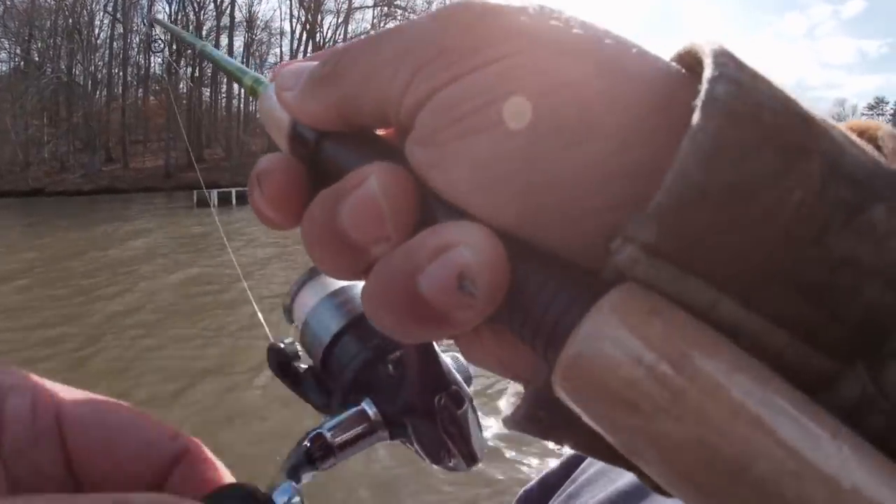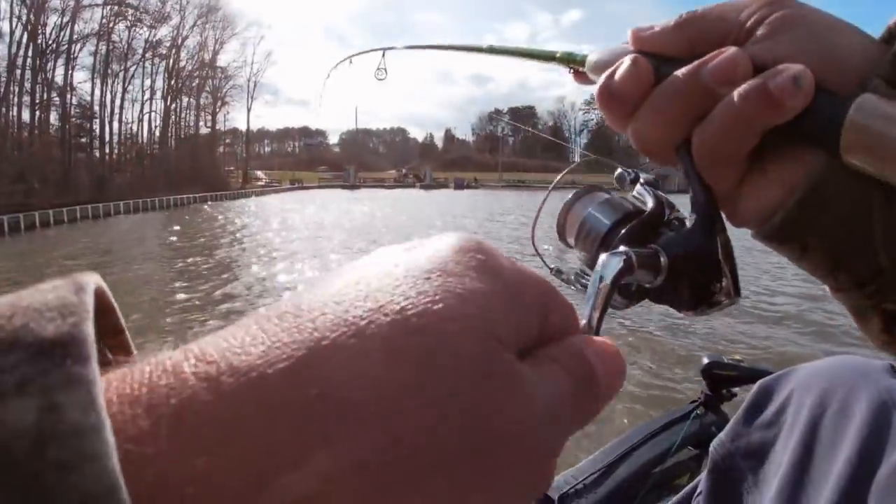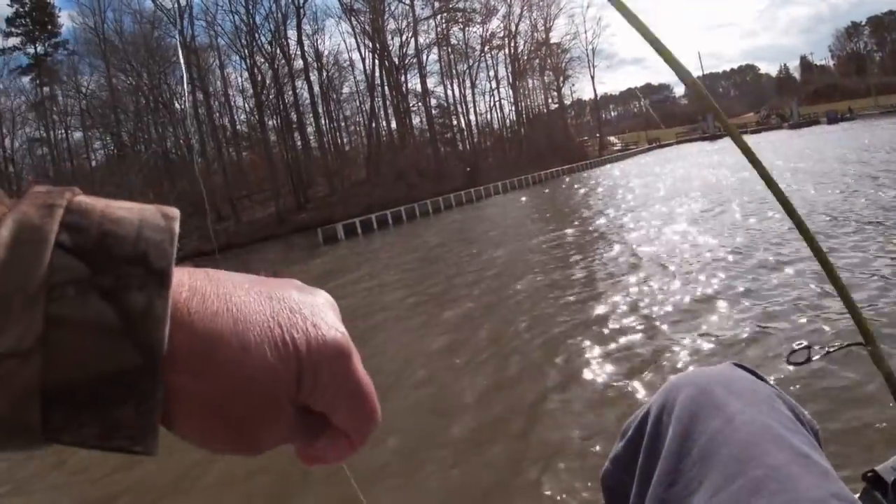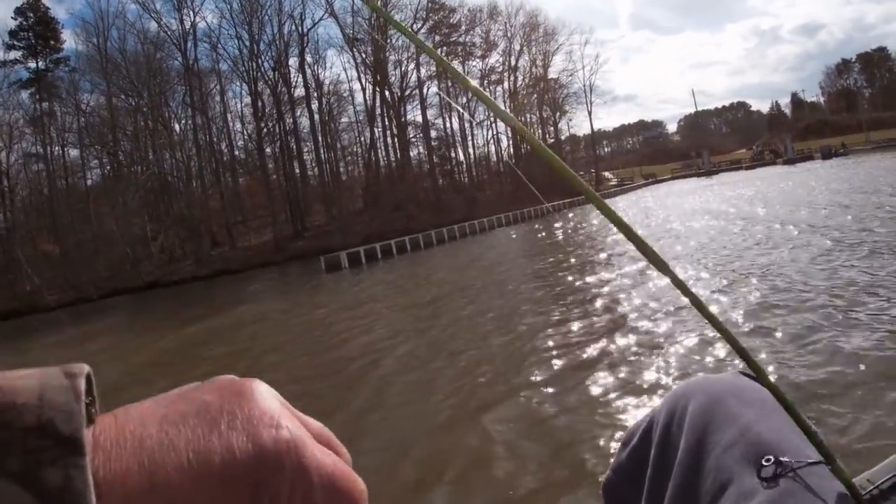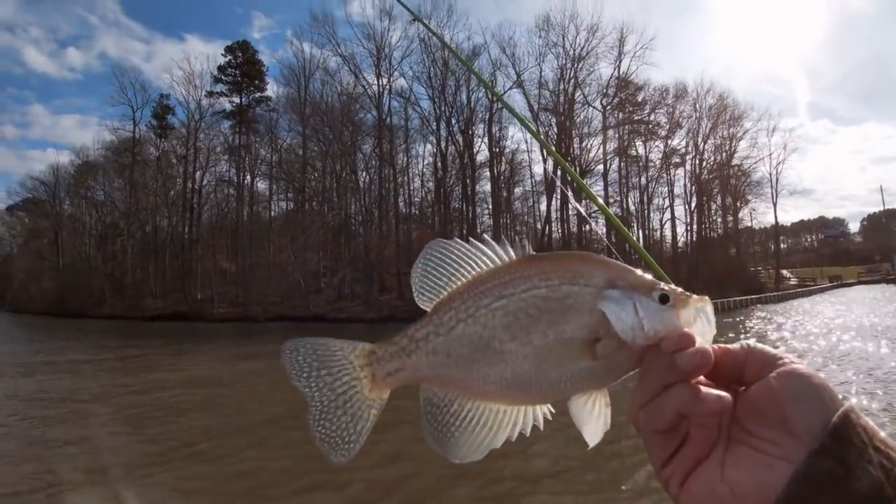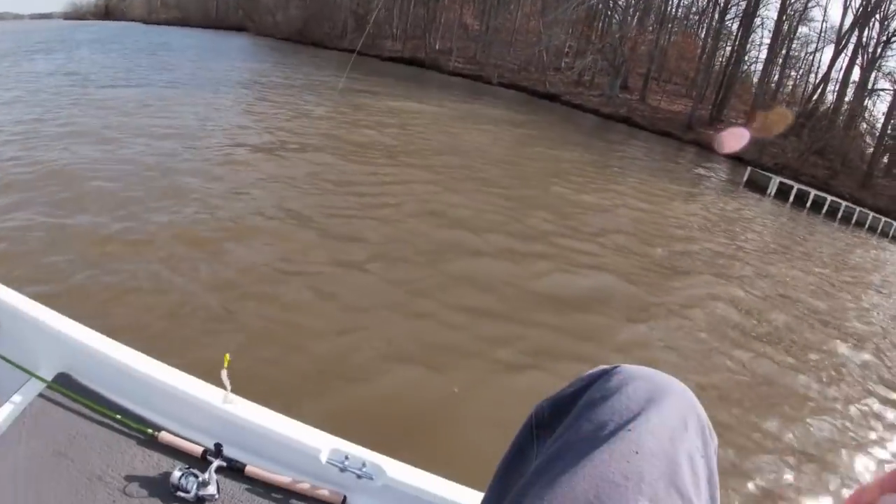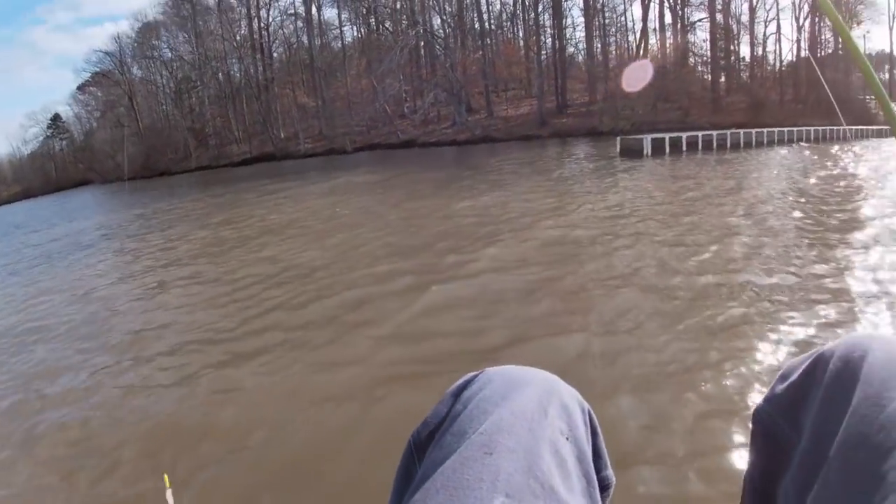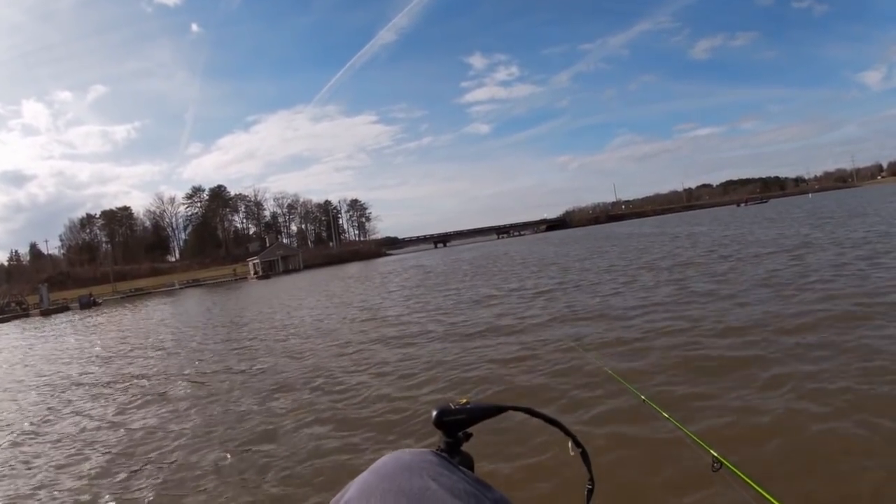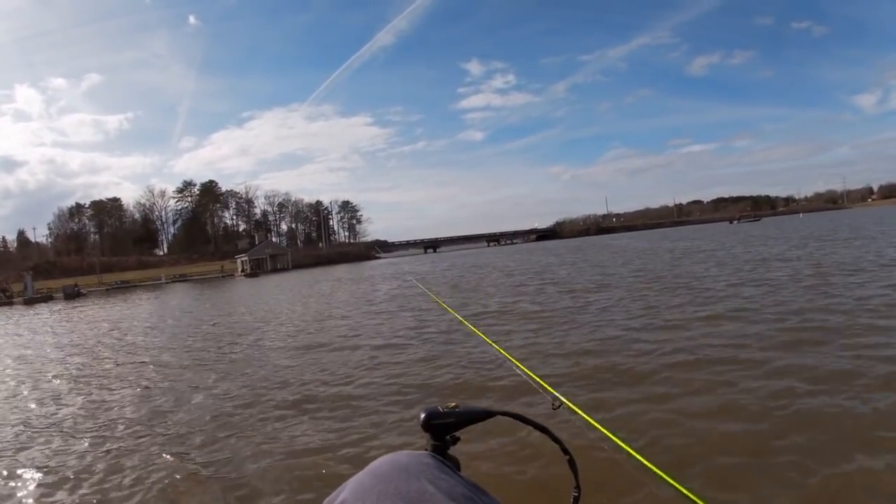I got mine. You gonna get yours? We gotta have a double. Oh, that's a nice crappie right there, y'all. Nice crappie. Good crappie. About 15 feet right that way.